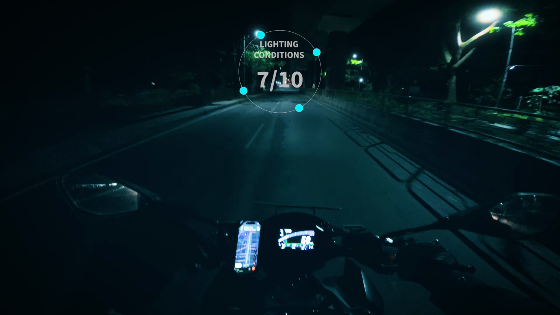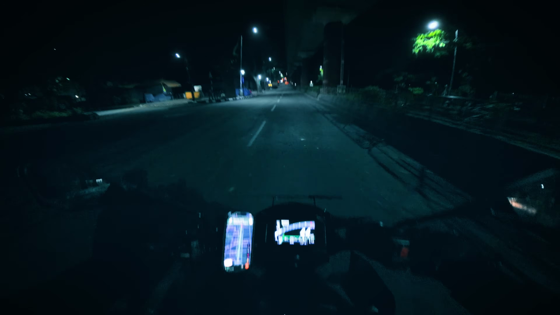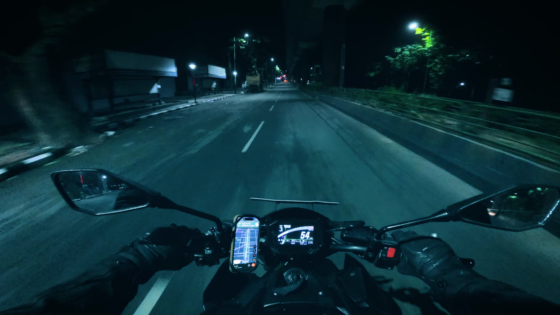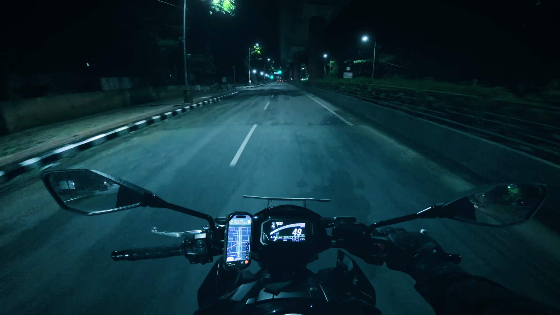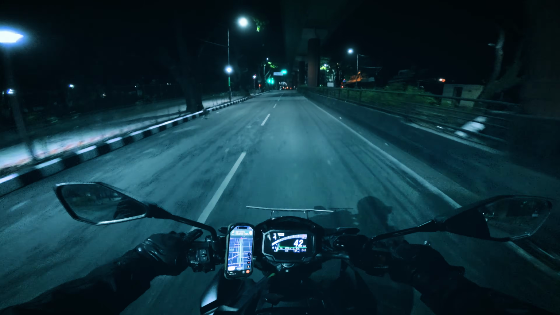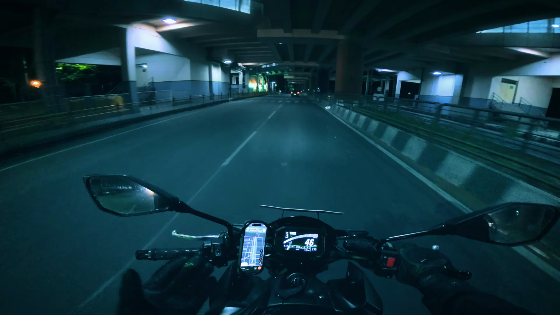And now when it comes to the fun factor, as you guys already know, there are quite a lot of bumps on the road. So it certainly takes away a little bit of fun from the ride. Even when it comes to the number of traffic signals, there are quite a lot. Obviously, what can you expect? From a fun factor, yes, it's alright, but it's just a straight road.